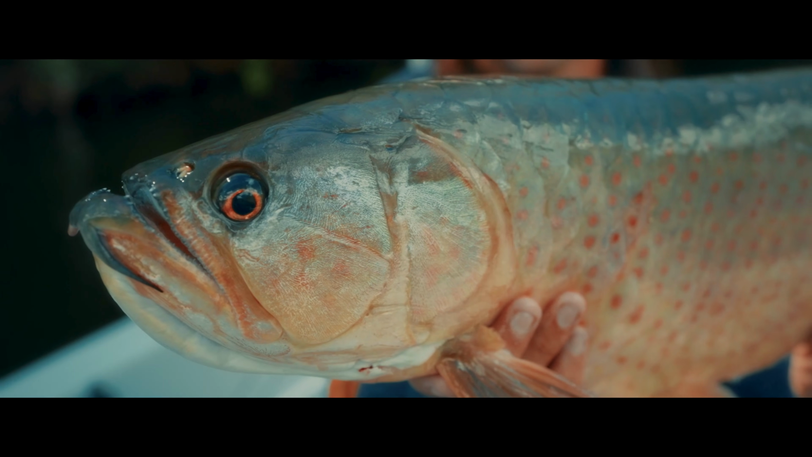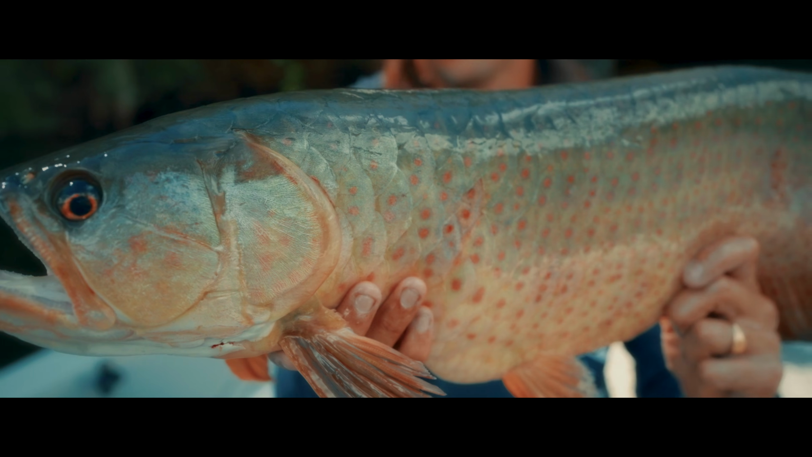Cracking condition, not a scale missing off him, red spots lit up, and it was good to actually get that fish in the boat.